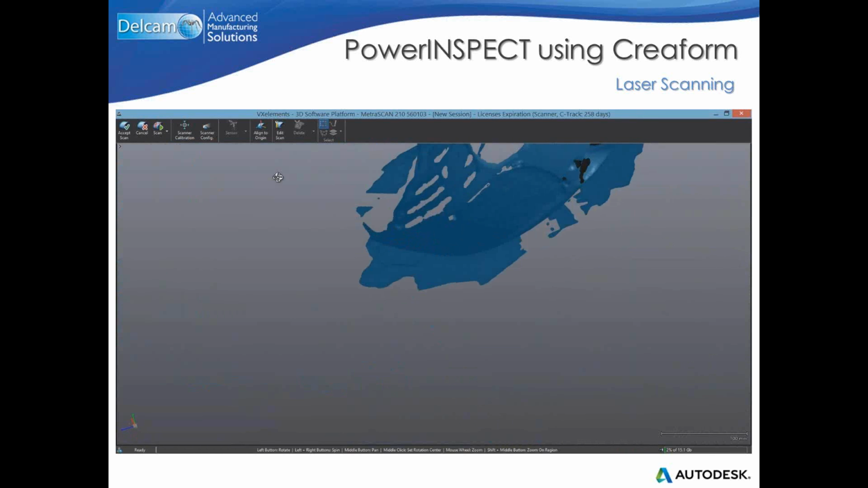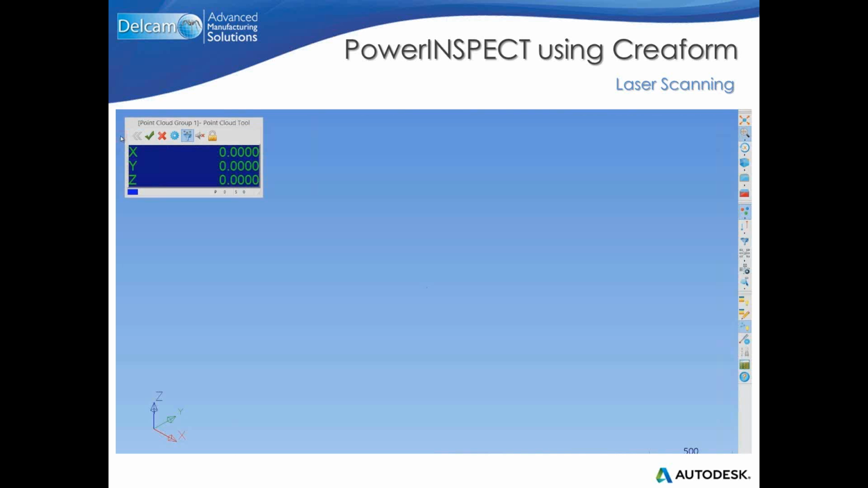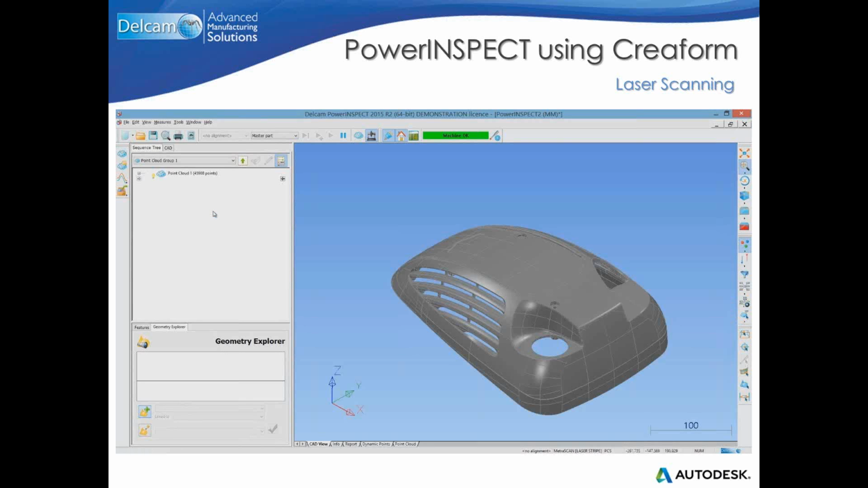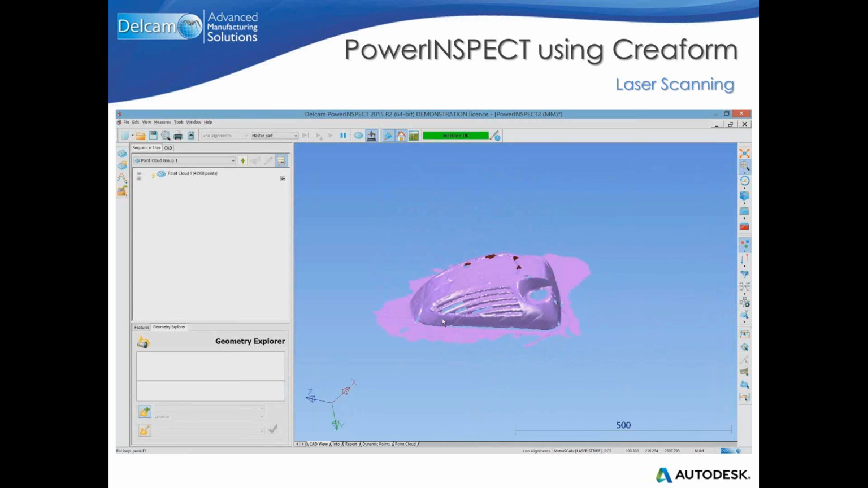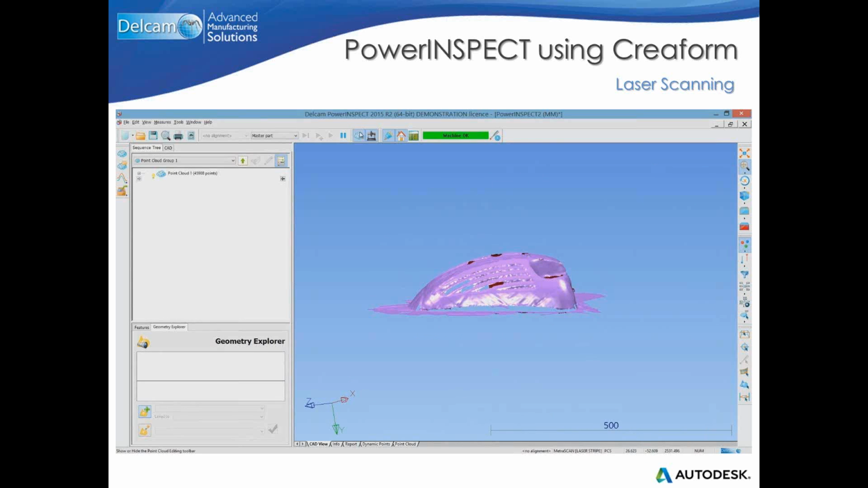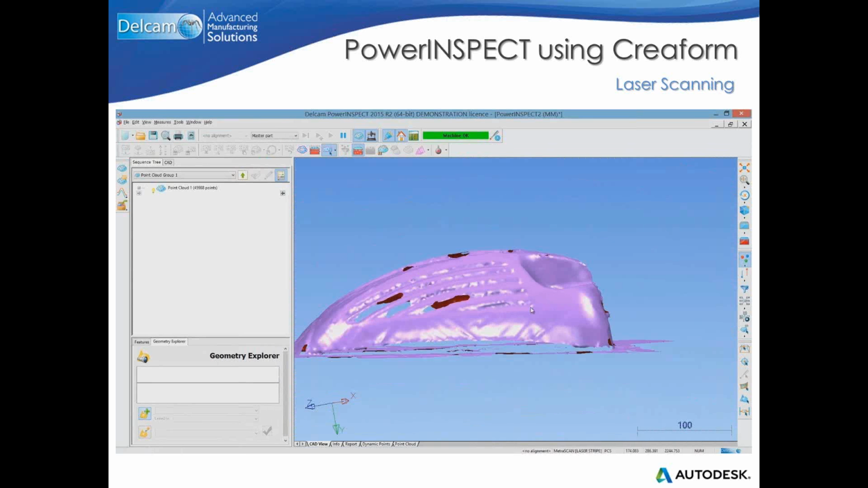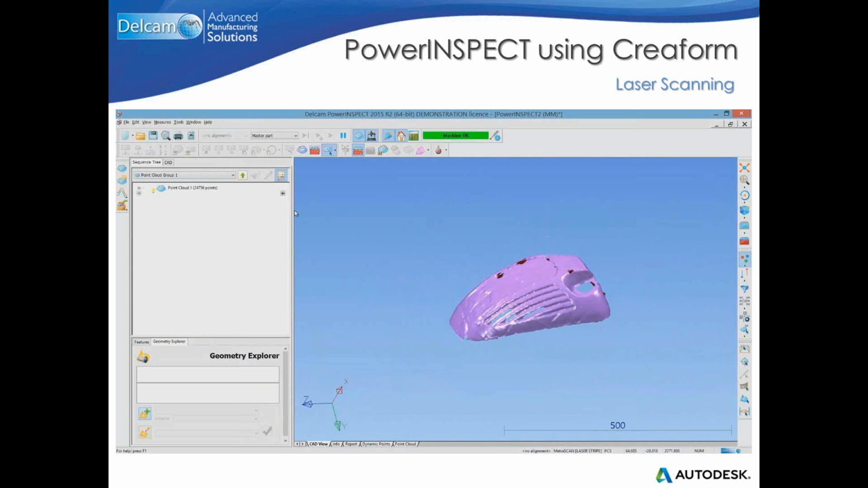And we see what we got. We accept the scan, and immediately after PowerINSPECT acquires the points. So we zoom out, we see the triangulated points, so the mesh. Because we got some points at the bottom, we will clean up the mesh a bit, so we will remove basically the points obtained by scanning the table. So we got just the part.